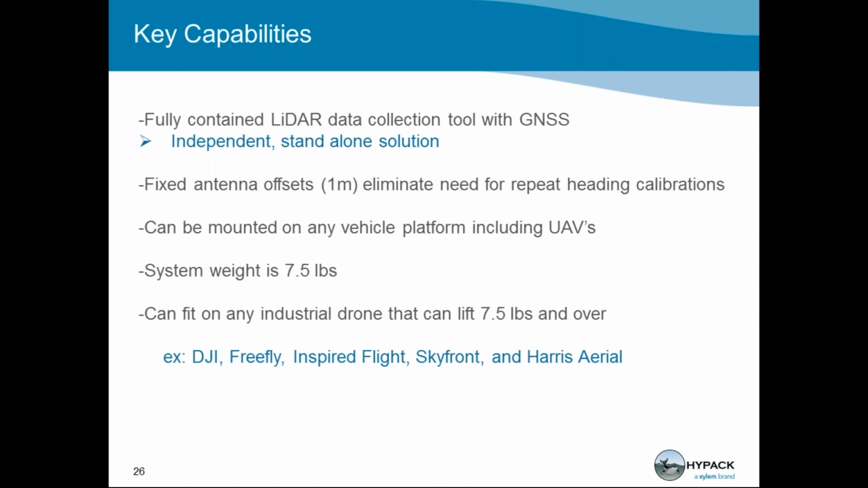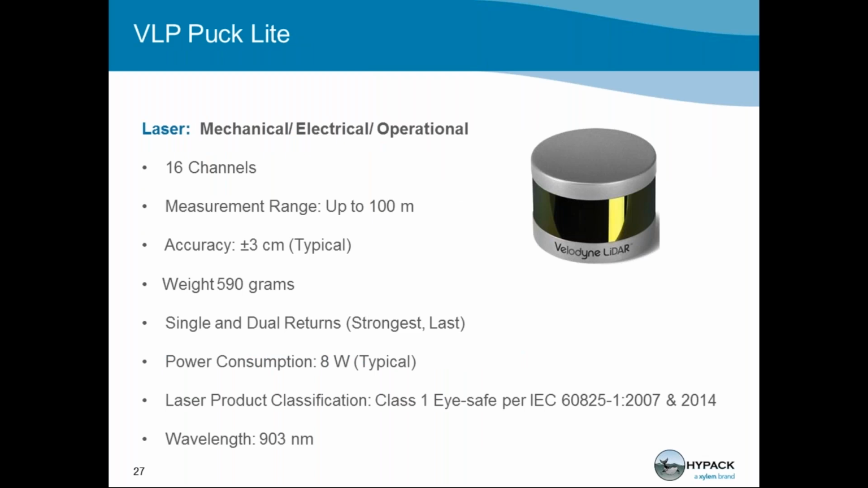As I mentioned, it can go on any vehicle platform. It's designed to fit on UAVs, but it can also go on boats, cars, backpacks, whatever you need. The total weight of the system is 7.5 pounds, and it can fit on any drone that can lift 7.5 pounds or over. Here's a list of a few companies that make drones that can lift 7.5 pounds.